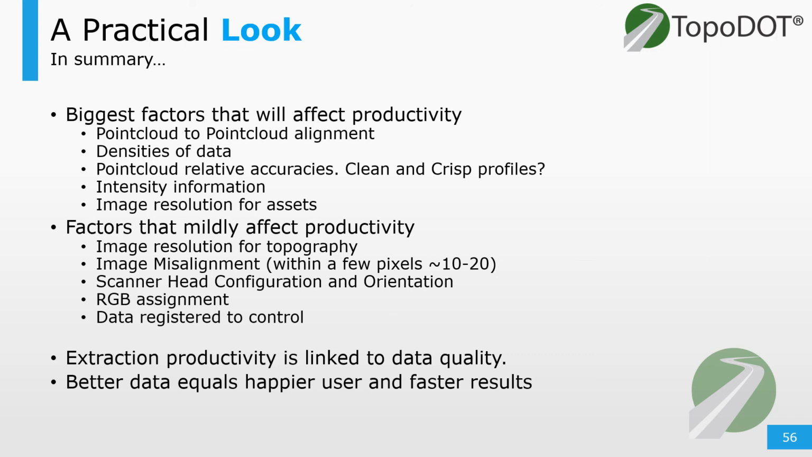And things that mildly affect the output or the productivity here are subtle misalignment in the imagery, having RGB values, and then the scanner configuration itself. And remember, this is a quick list for topography extraction. It'll change for other applications.